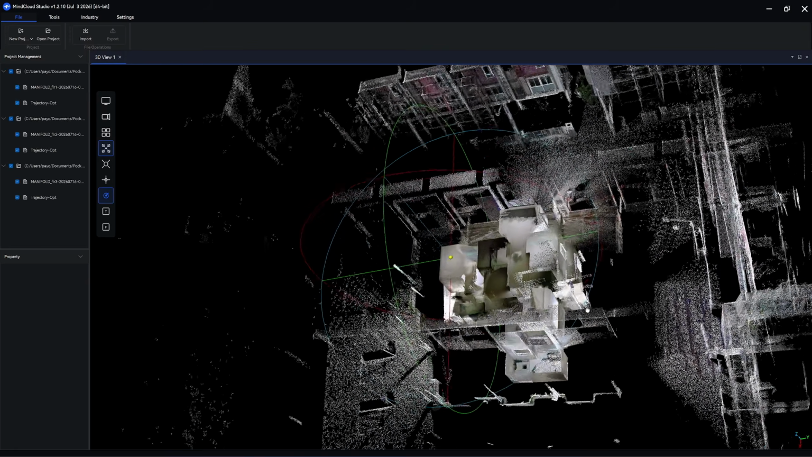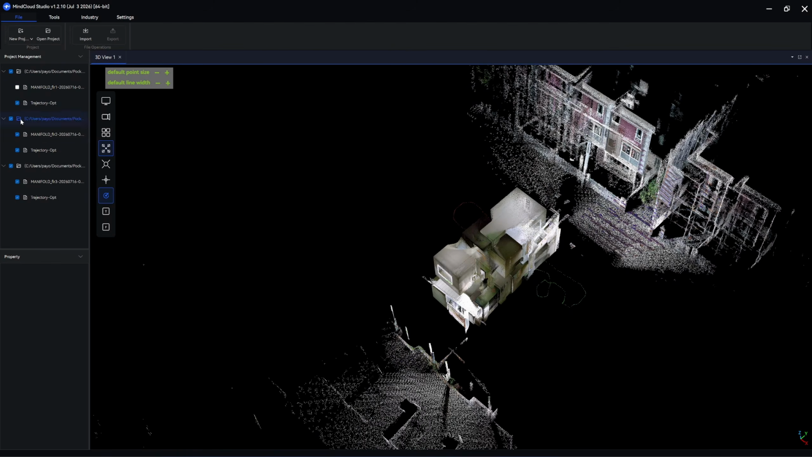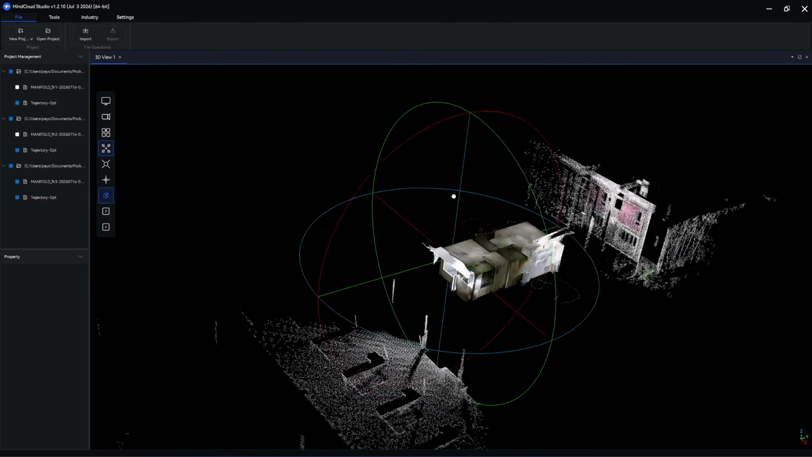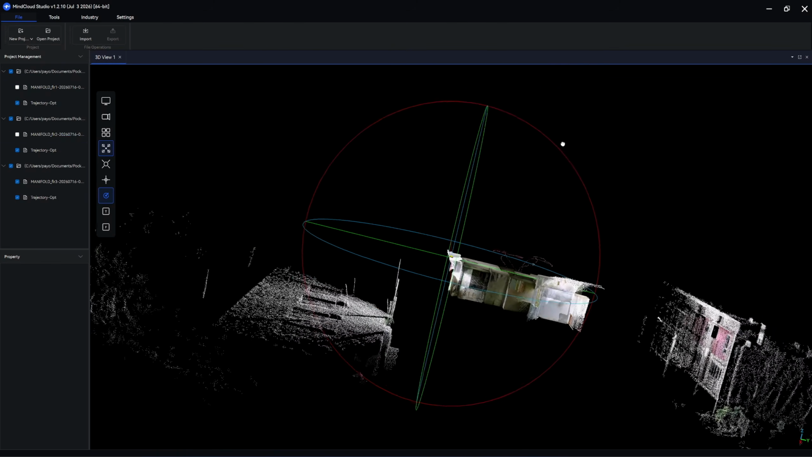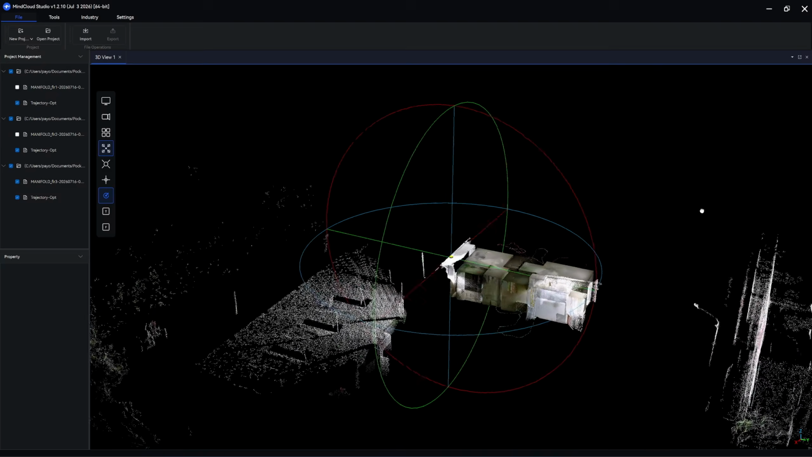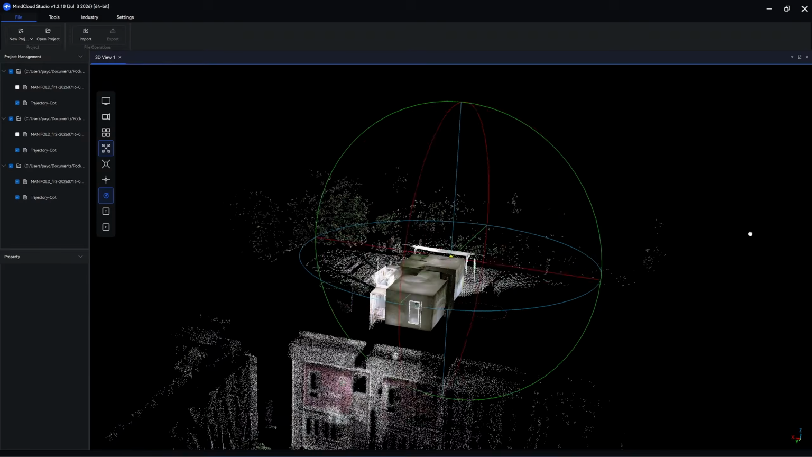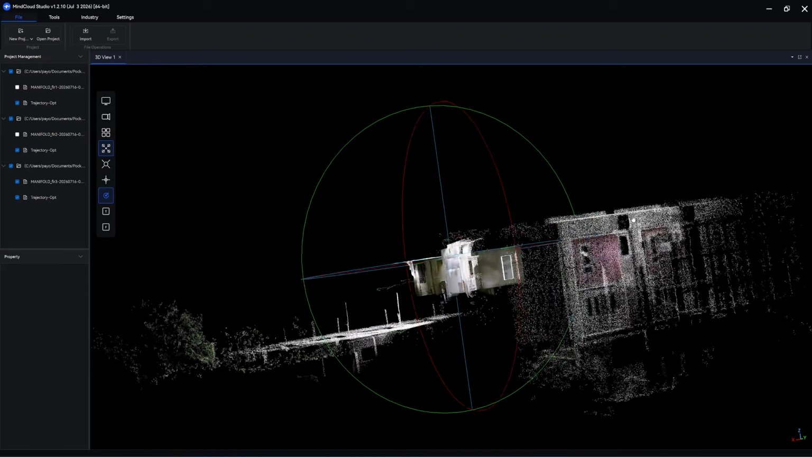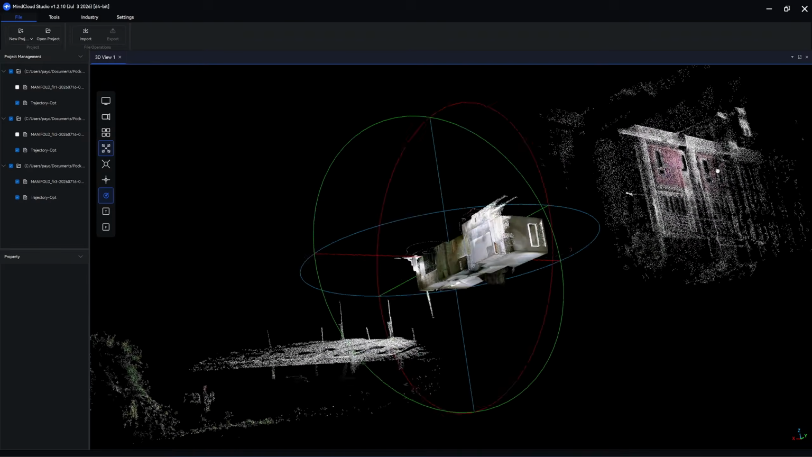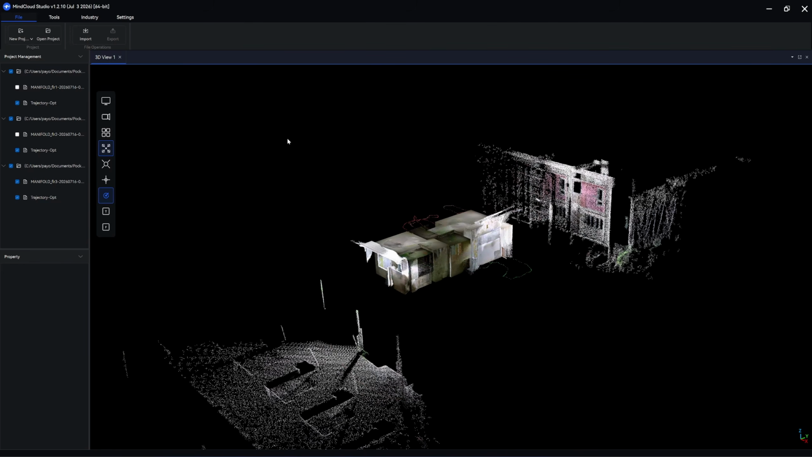Here are the results of the 3 processed scans. The origin point is set where you initialize the scan, and at that stage, the X and Y axes along with the floor level are also defined. I will export all 3 scans into LAS format, and then we will perform the alignment in CloudCompare.